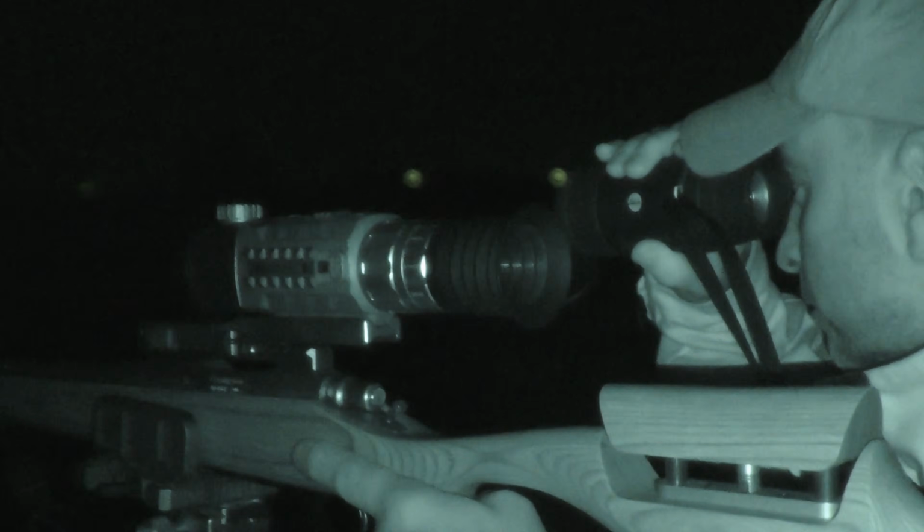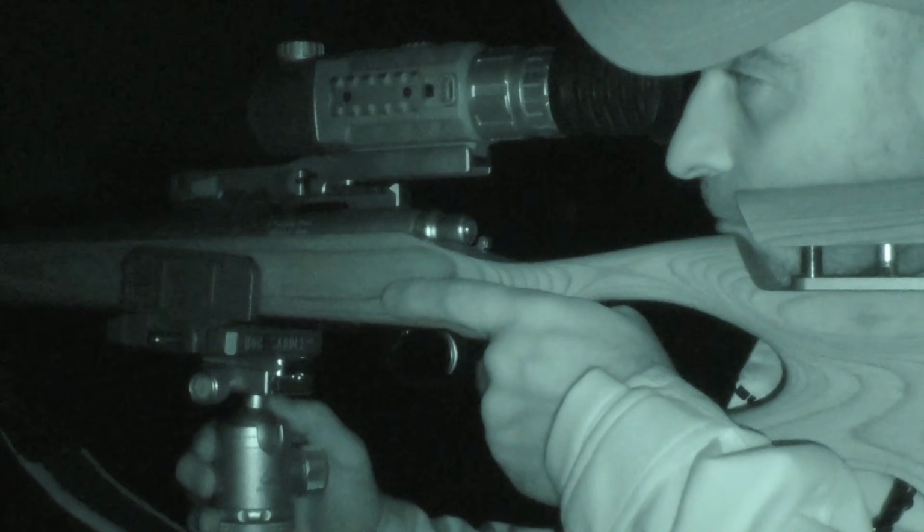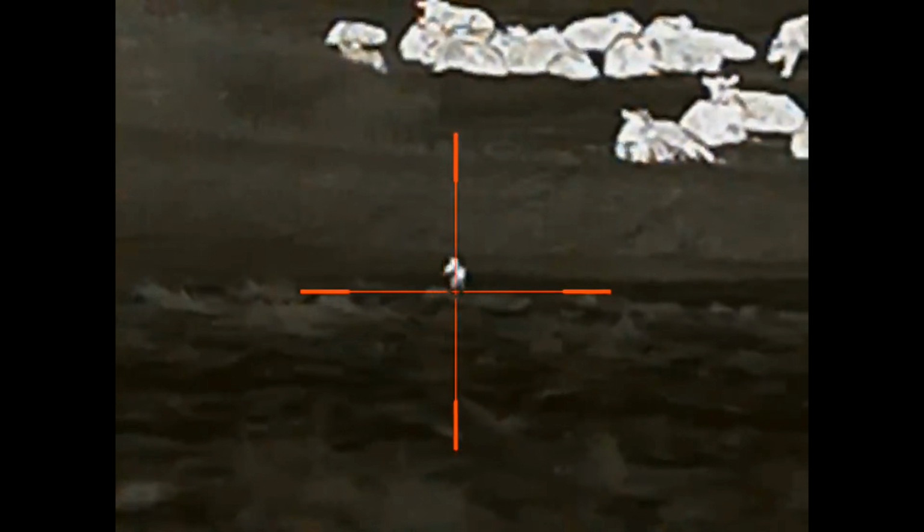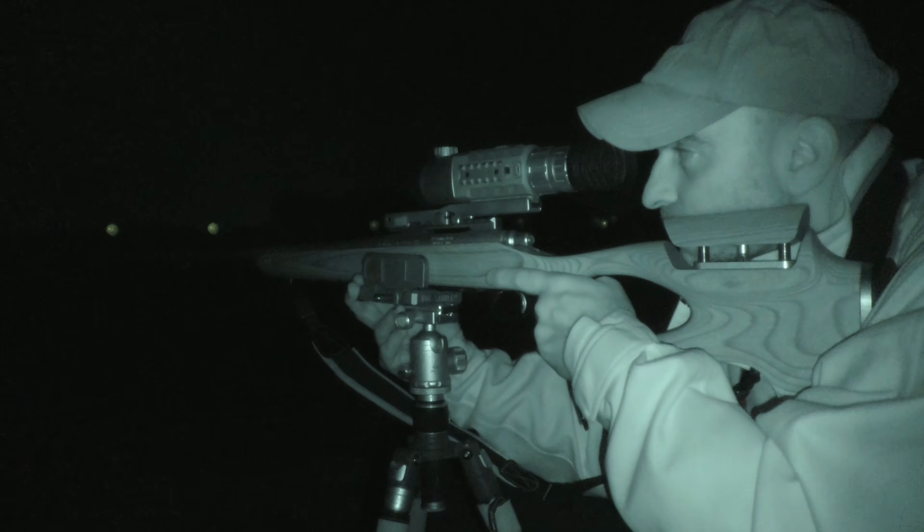Let's get a bit closer. Just wait for him to get clear of the cattle.